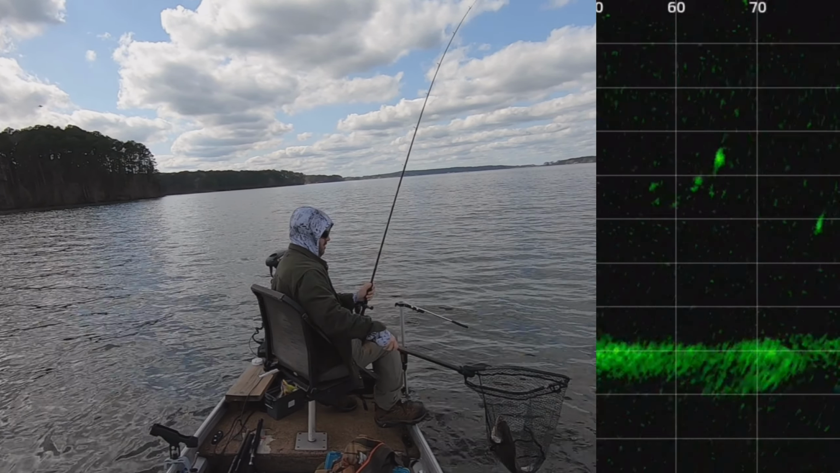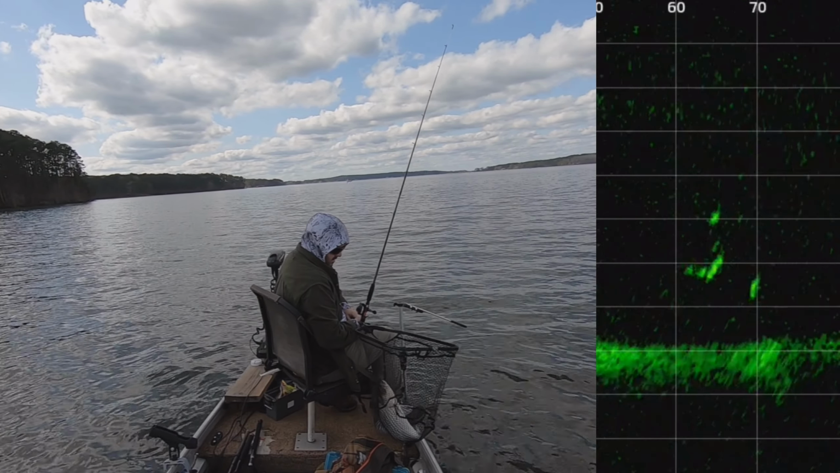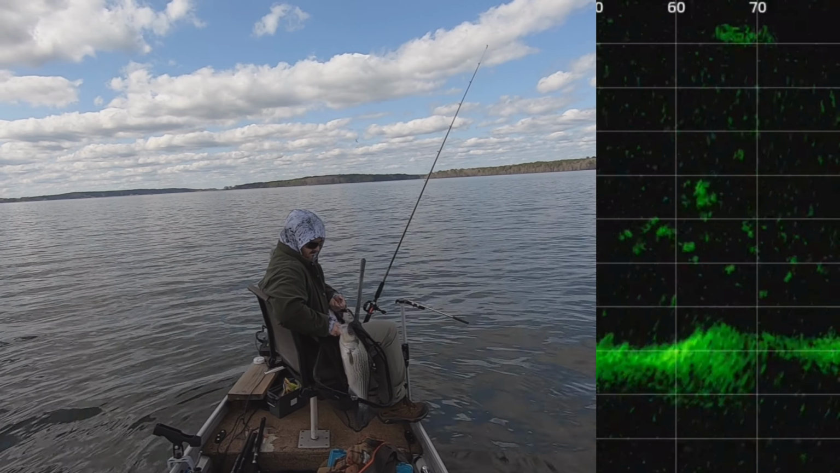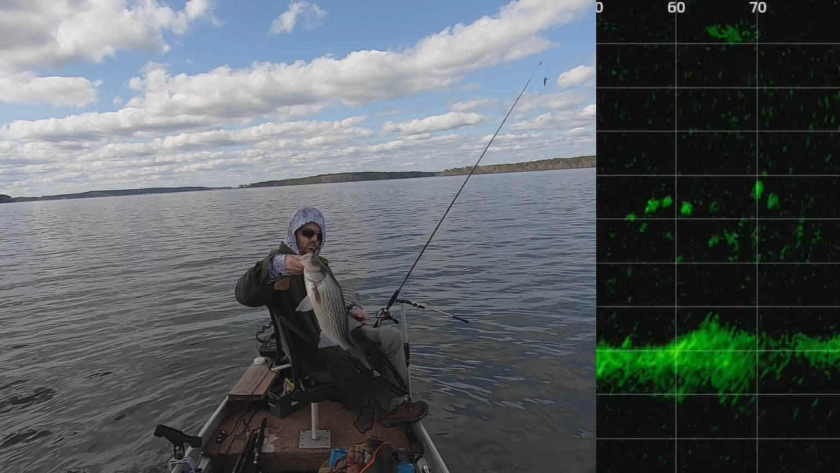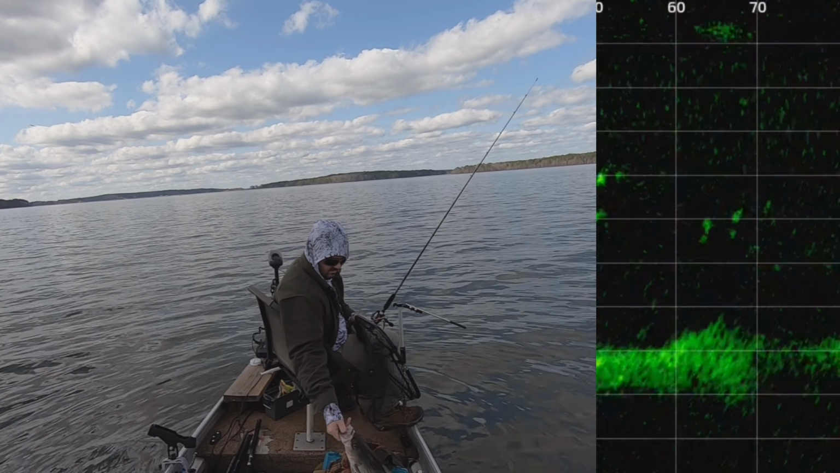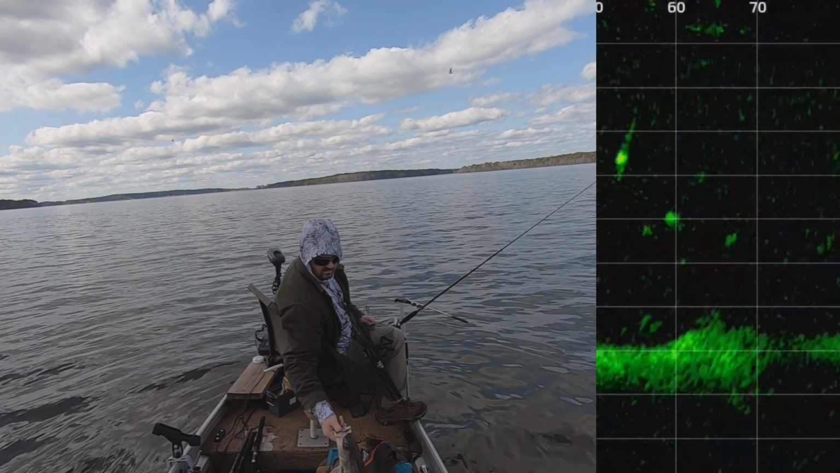And you guys will notice whenever the screen, look at that, that's a good one too. That might be the smallest one of the day, or second smallest. I think this was the 3-pounder, 3.5. Still a good fish, good eating fish. If you guys haven't ever eaten them, if you don't keep them, you should. They're delicious.